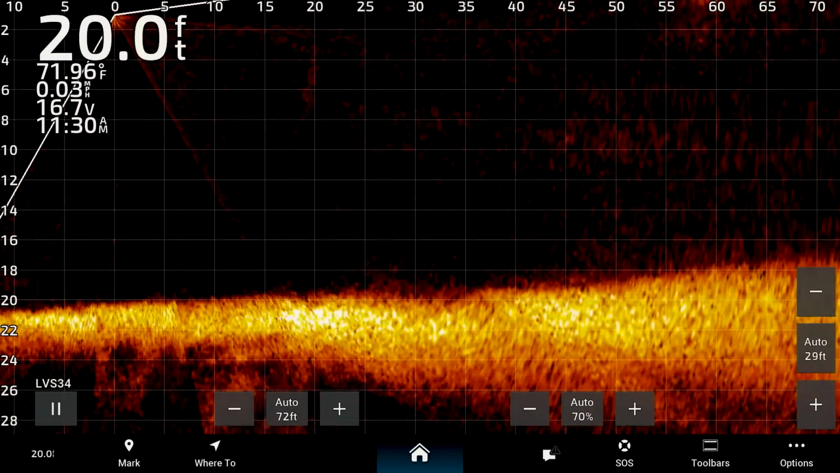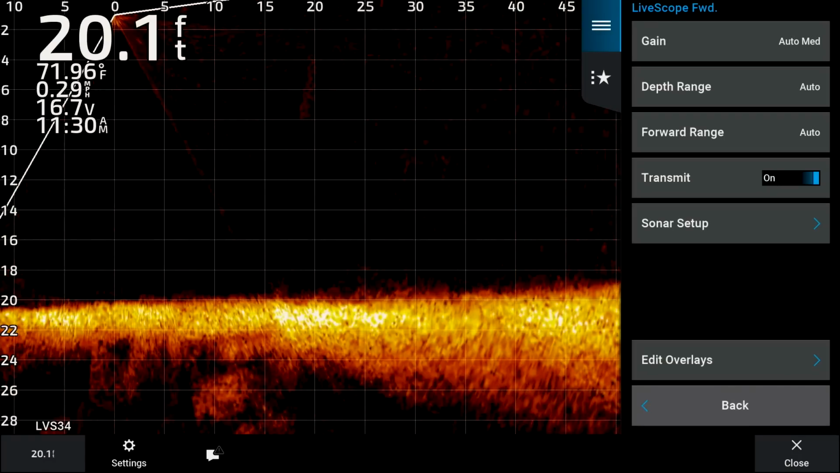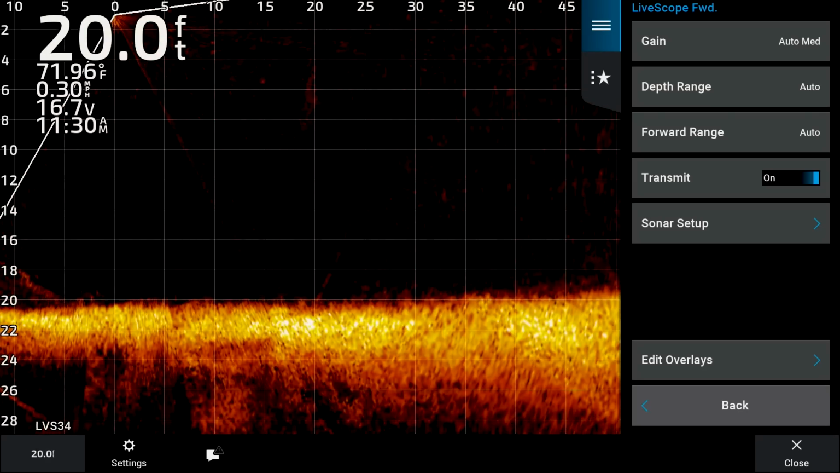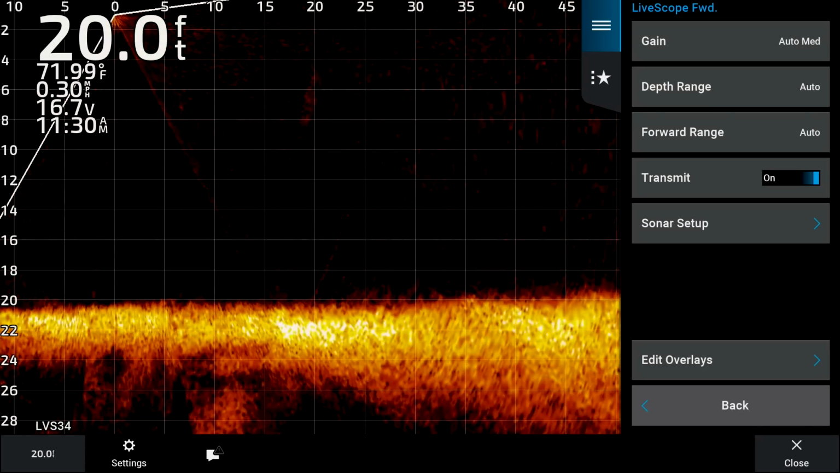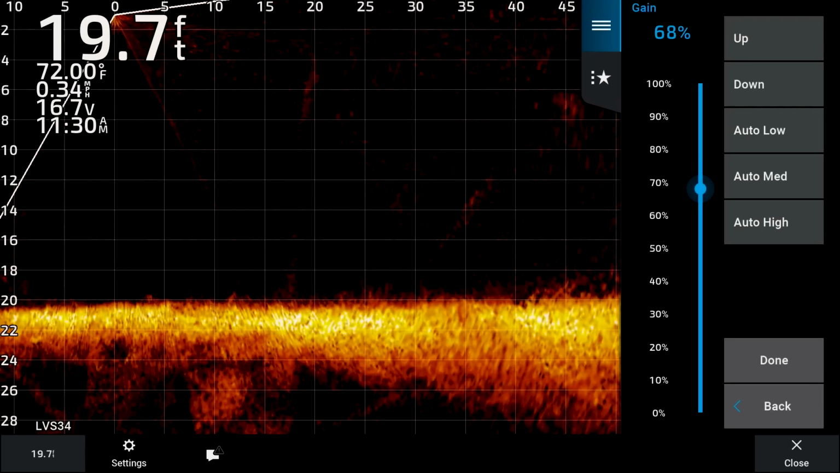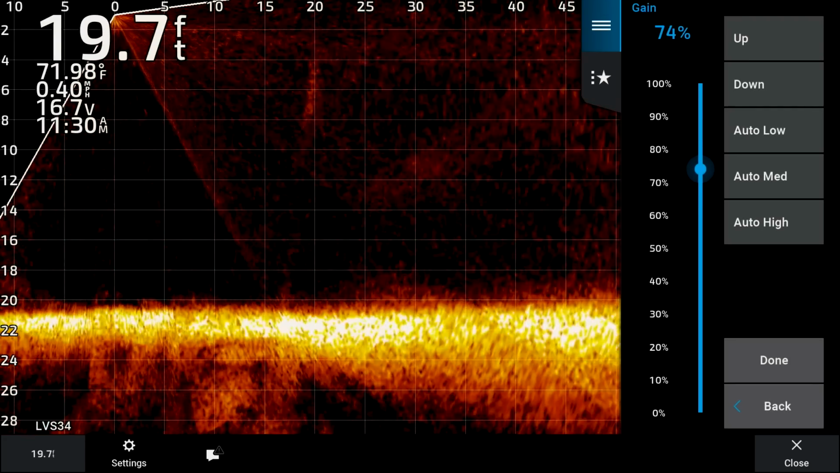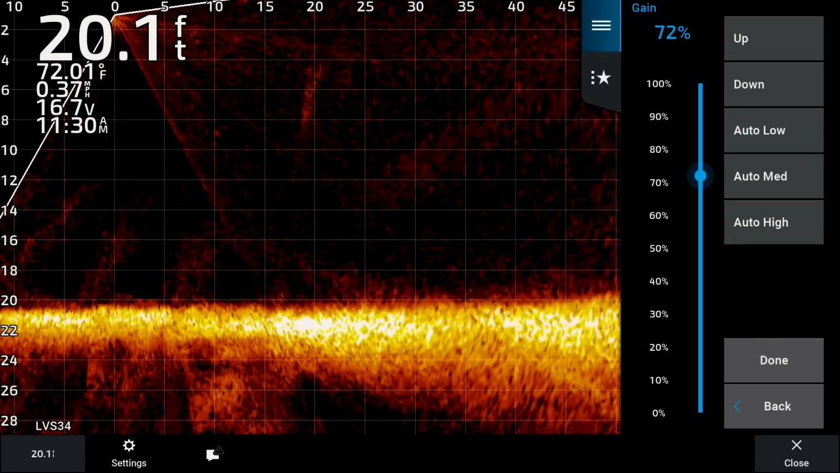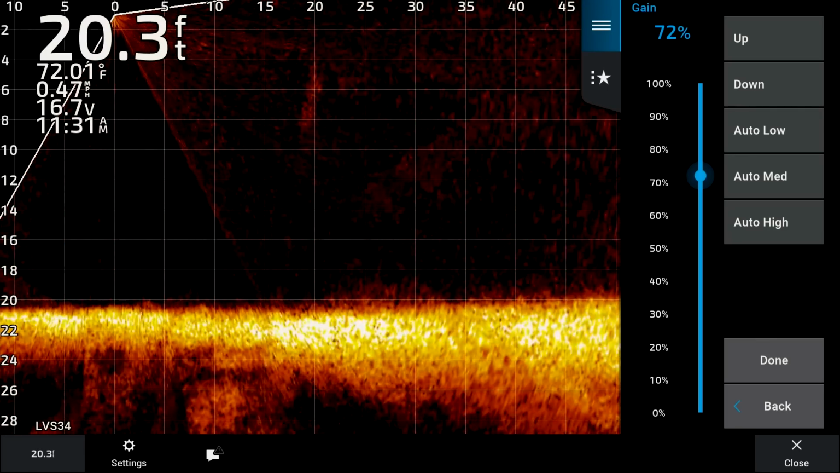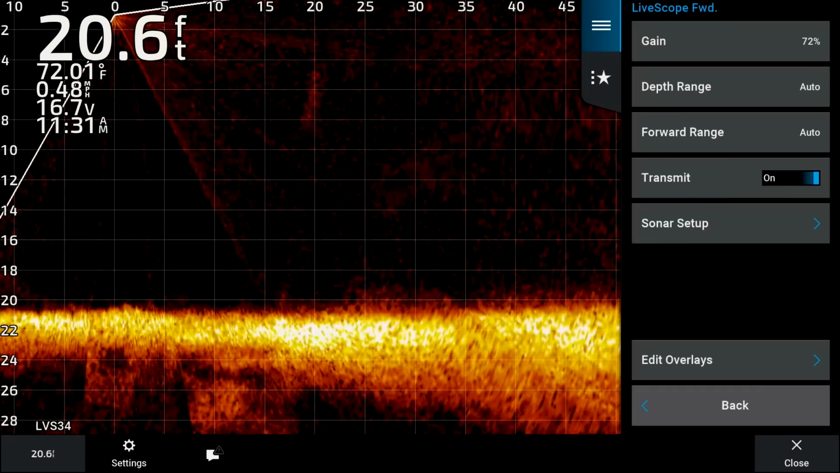The first thing that I like to do is go into the options. I don't play around with the gain a ton on this screen. Gain is something that I like to play around with right on my screen. But right out of the gate, I like to have that gain at like 72-ish%. And that's gonna change depending on what type of bottom that you're fishing. We'll go ahead and leave it at 72 for now.